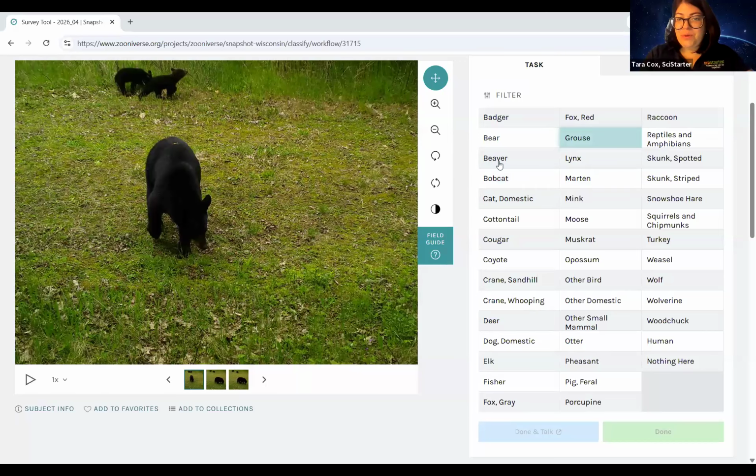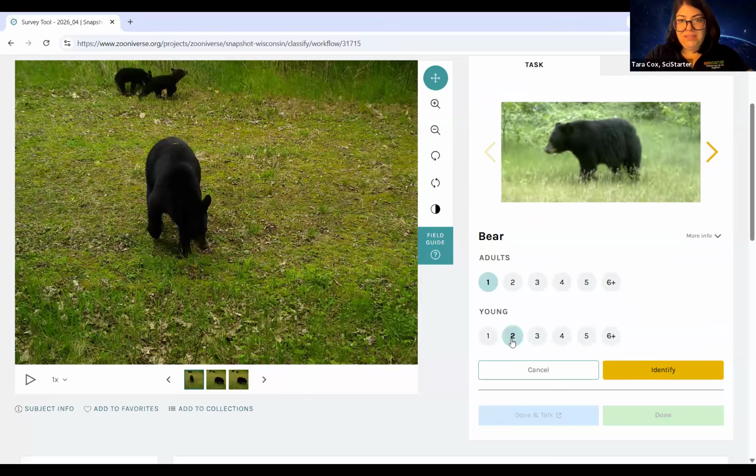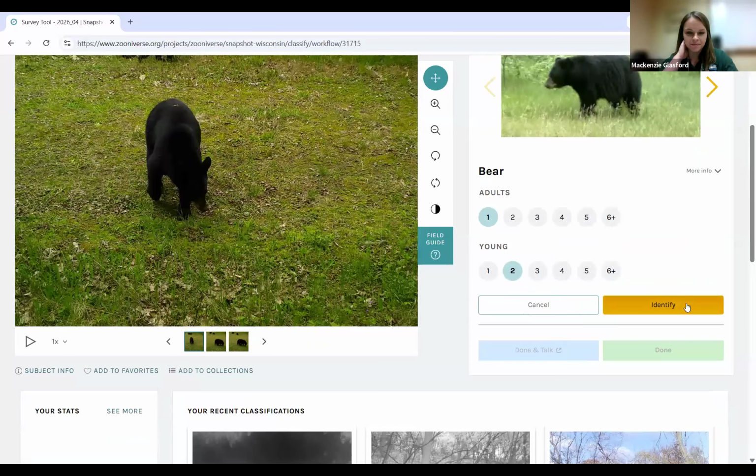Okay, so we'll go to bear, right? And then I don't know, one adult, two young? Probably. That's what I would go with too. Yep. You're all getting it right.